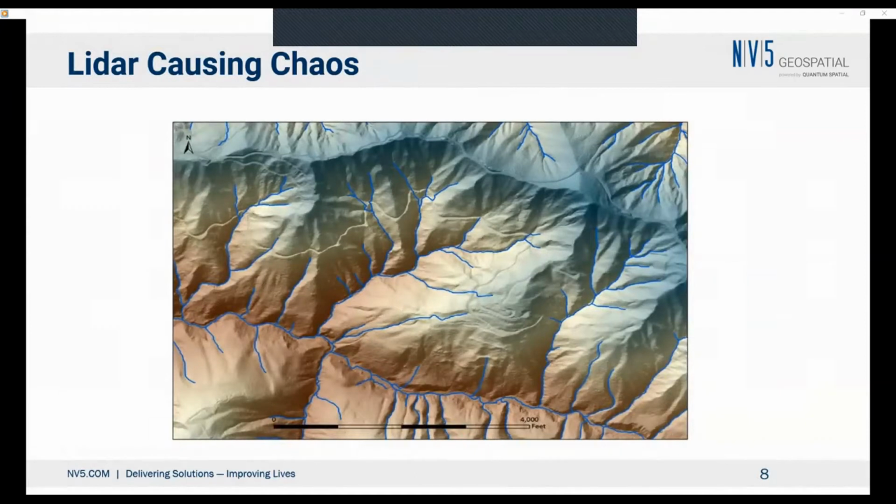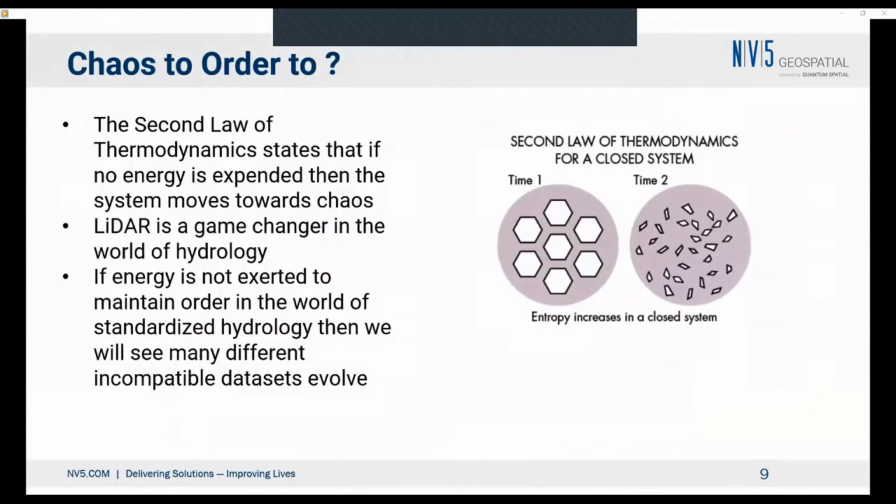Then along comes LiDAR. LiDAR is an incredible technology that allows us to understand the elevation of the ground, and the elevation of the ground drives where the water flows. This starts to cause a little bit of chaos. As soon as we have LiDAR, we want to start mapping hydrology. As we understand from the second law of thermodynamics, if we don't expend energy, everything moves to chaos.